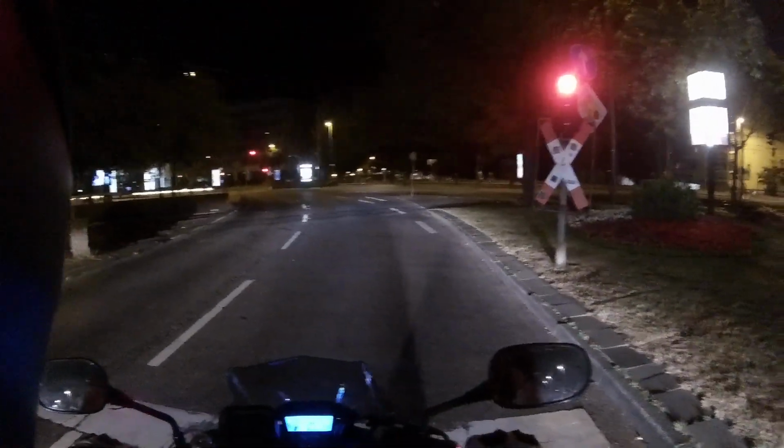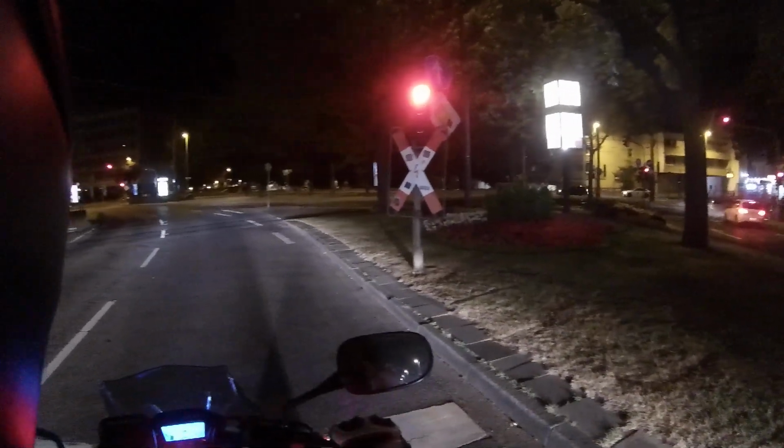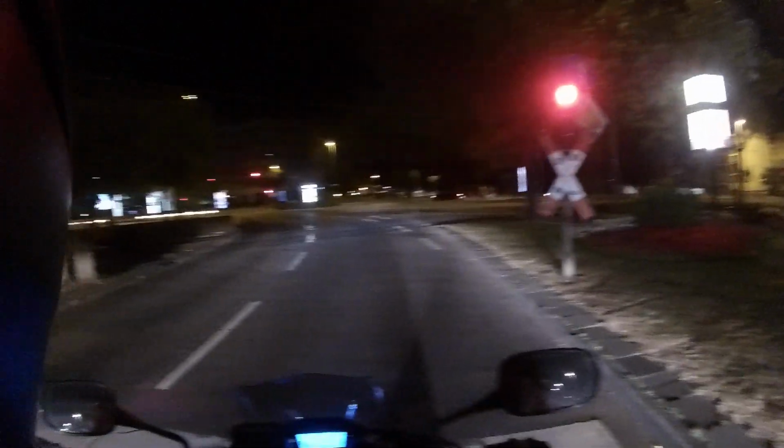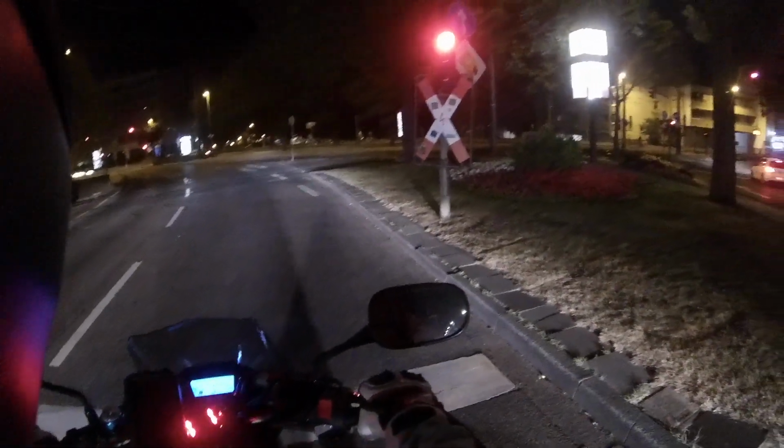Pretty warm still. Just feeling it. Emma's warming up too. A mouse! That's exciting.